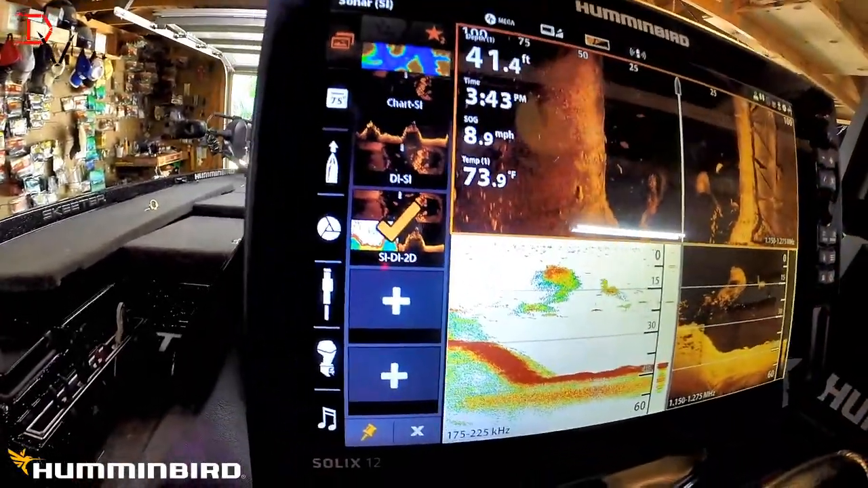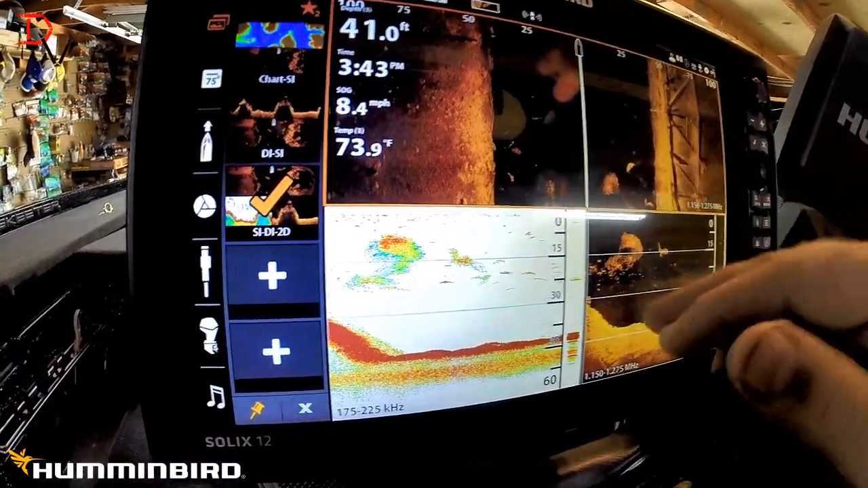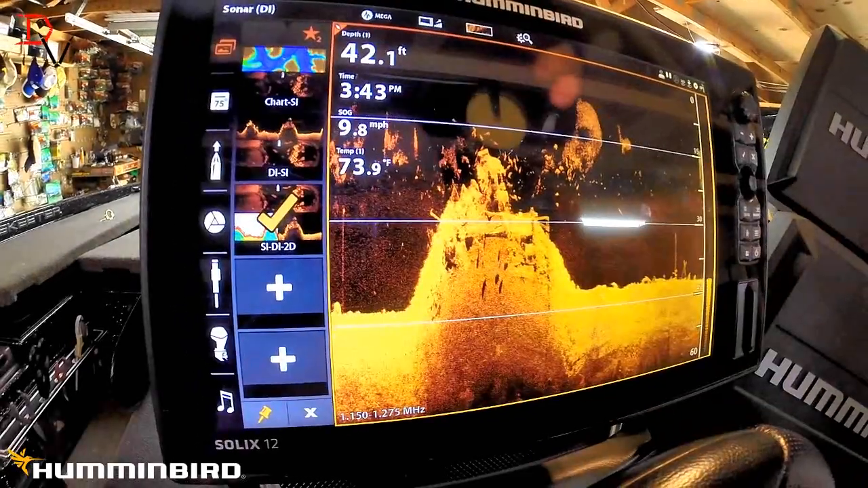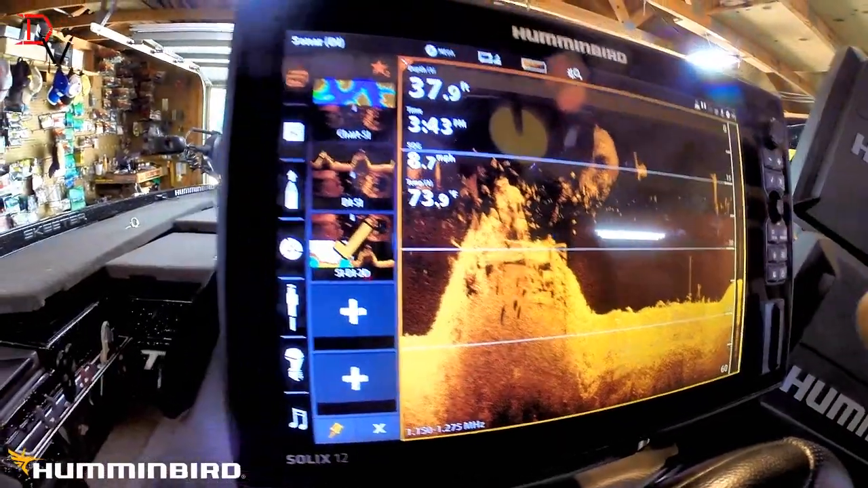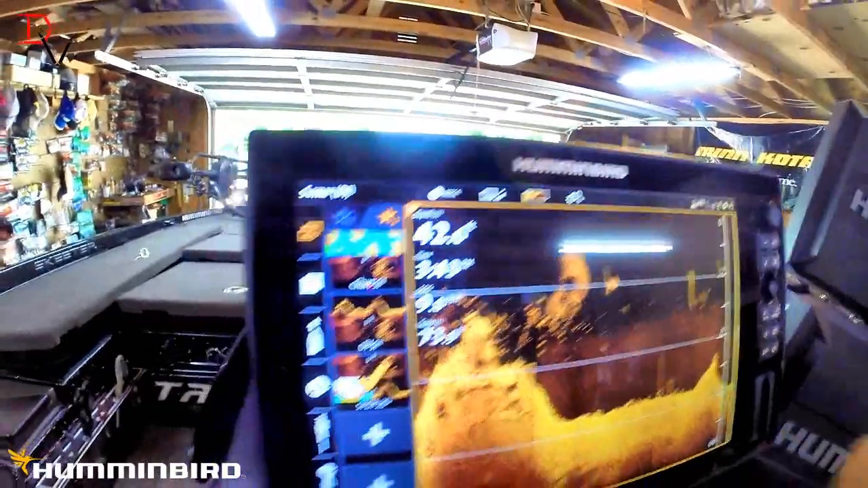Those are my main three things that I'm going to use. This gives me my 2D, my down imaging, my side imaging, all three real close. 2-finger tap and hold, and I've got full screen. It's simple, quick, fast, and efficient. That's what it's about in tournament fishing, is being the most efficient angler you can on the water.